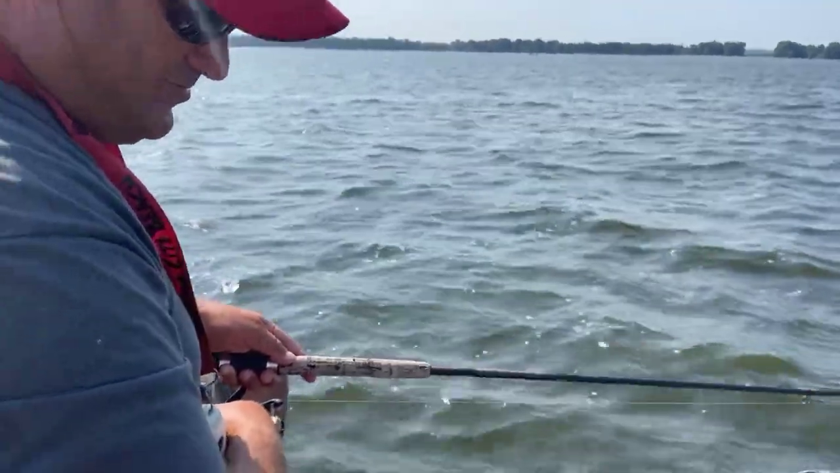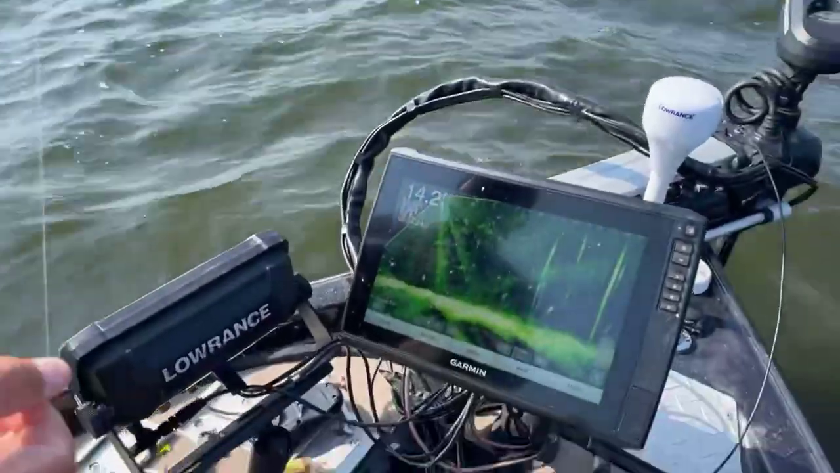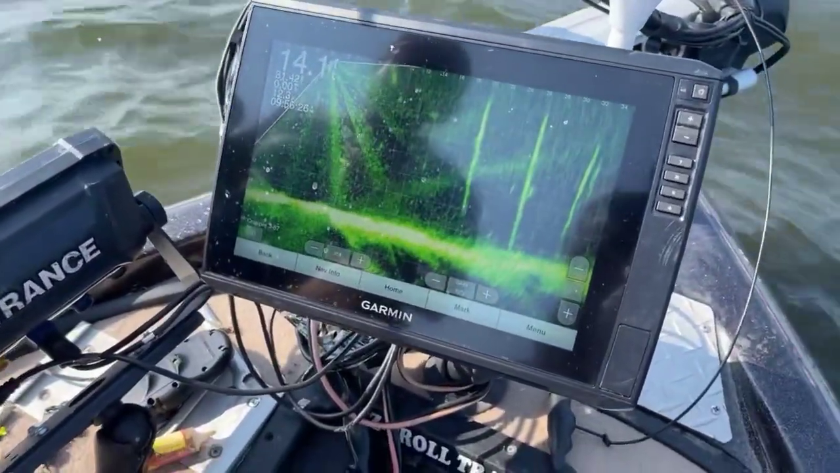Where's them 12-inch crappie? Picked it up too quick. He was after me. They're here.